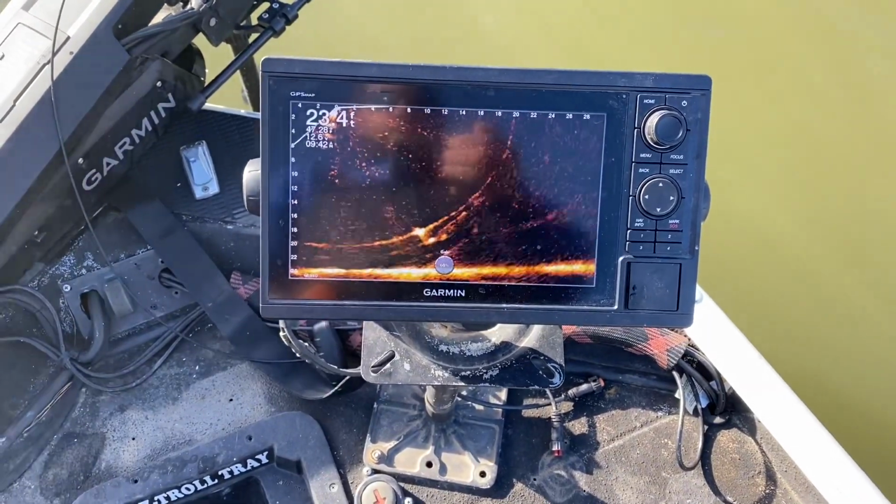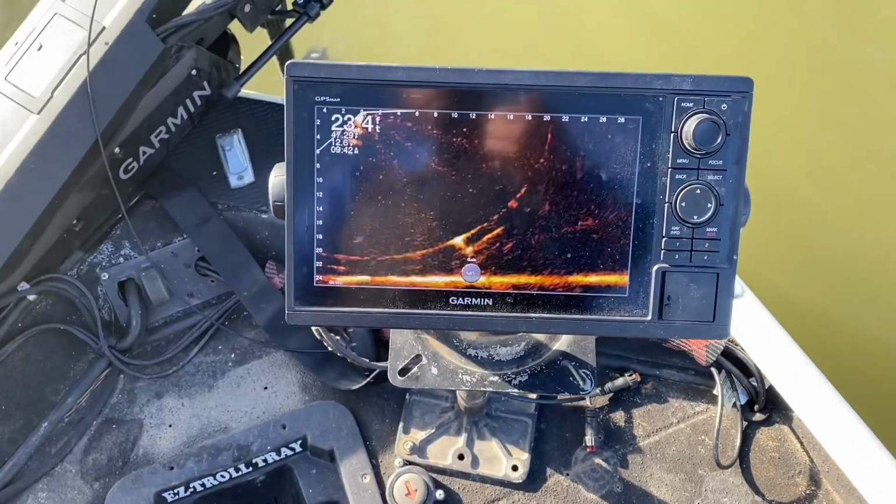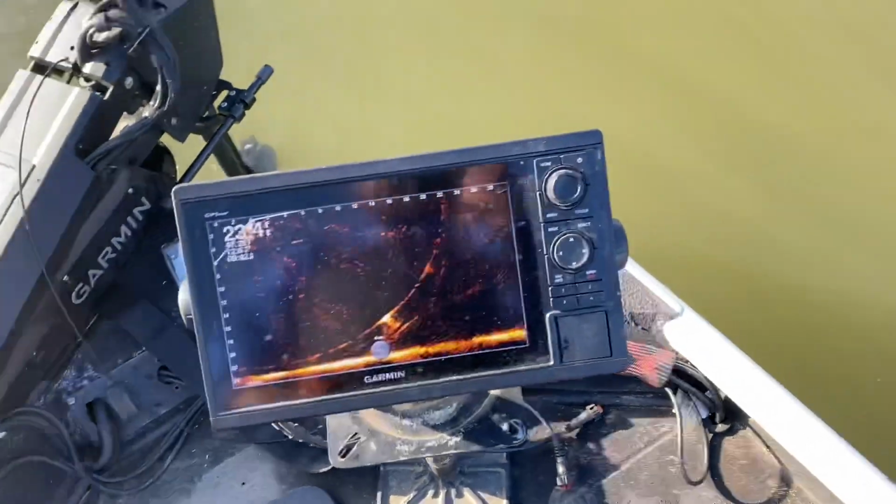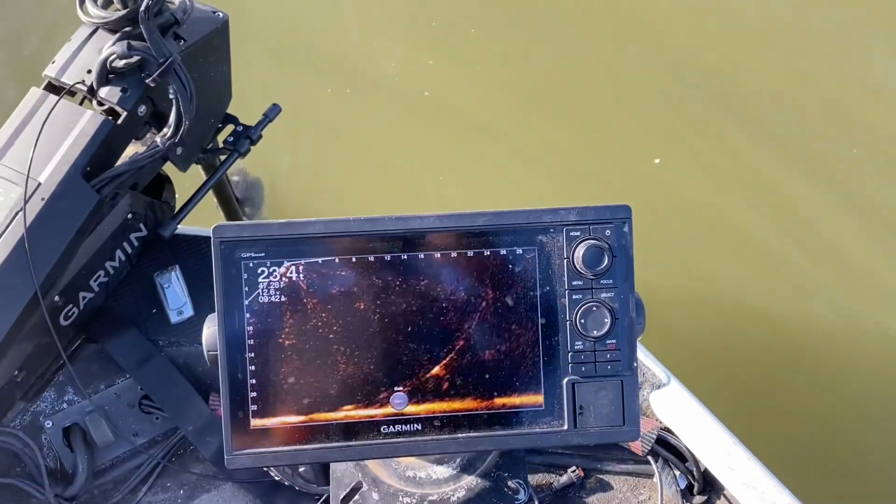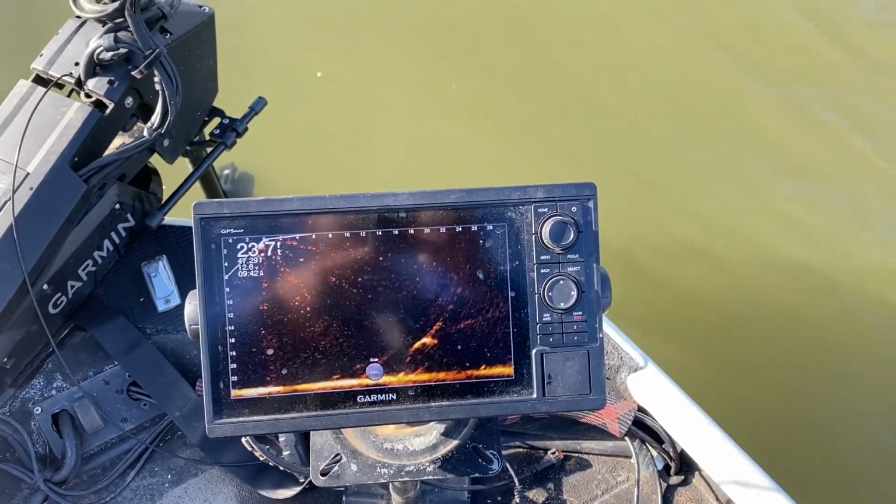I'm gonna shut it off a second. Let's see, I'm trying to get it just right here because I wanna get it absolutely perfect. So I'm gonna pause the video here, and when I get it perfect, I'll put the buoy down and we'll go from there.